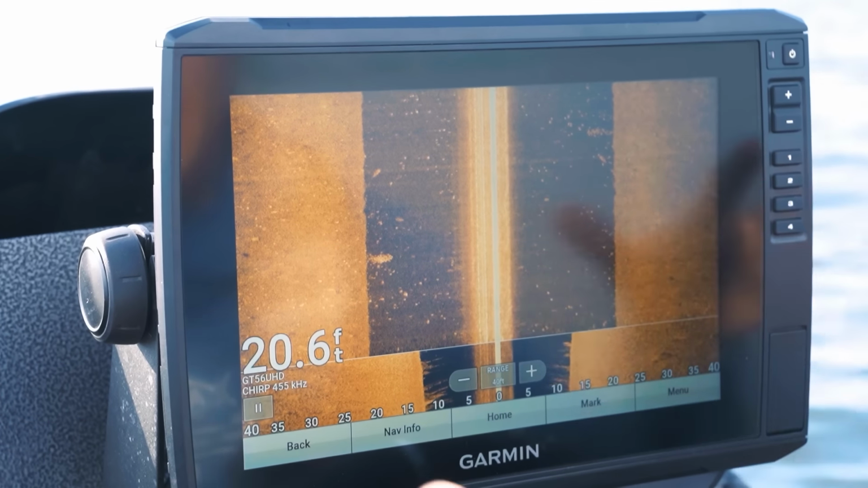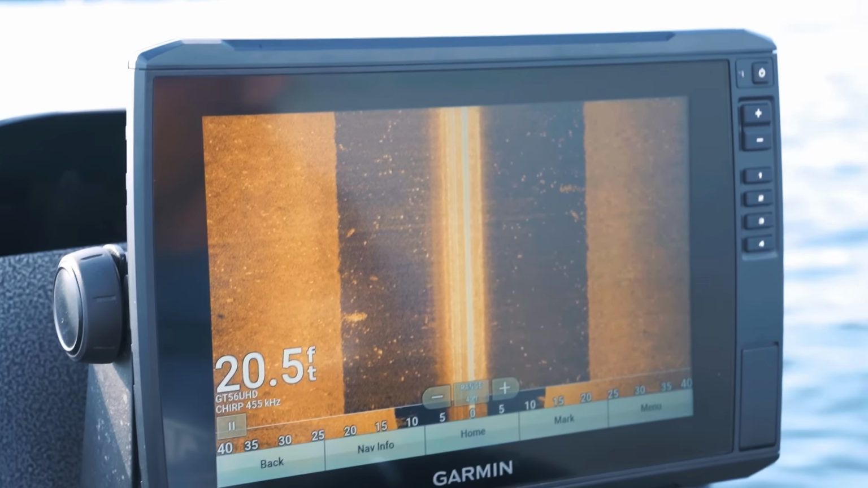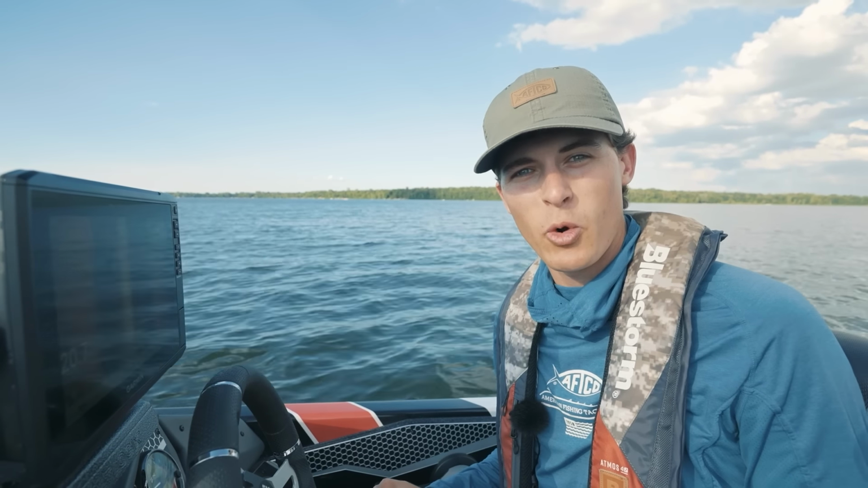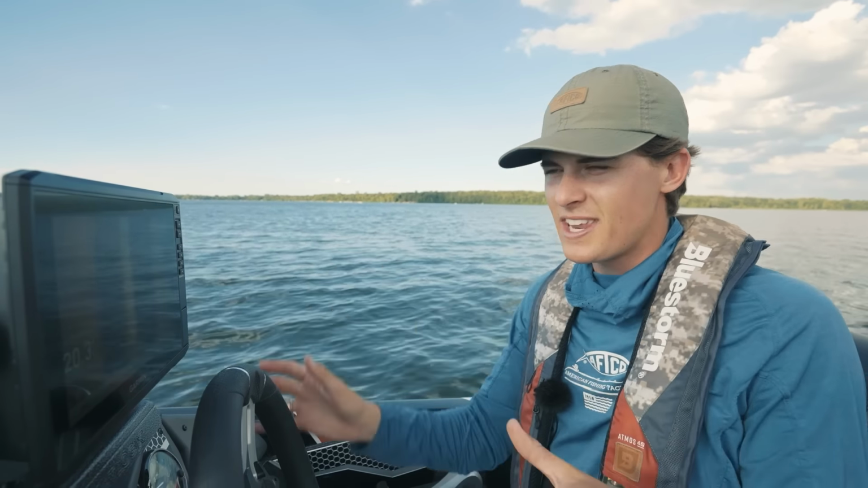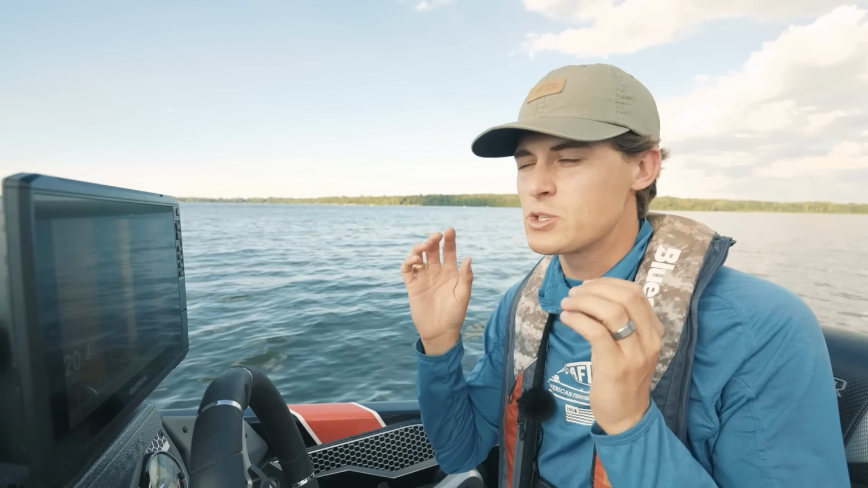And now we have left that flat area. We are in 20 feet of water, which means there's no offshore grass right here. So I say we circle around, mark a few more waypoints, and catch some fish. I'm going to say it again, and I'm going to keep stressing it. You want to look for inconsistencies in the grass. That's where the fish are going to be.